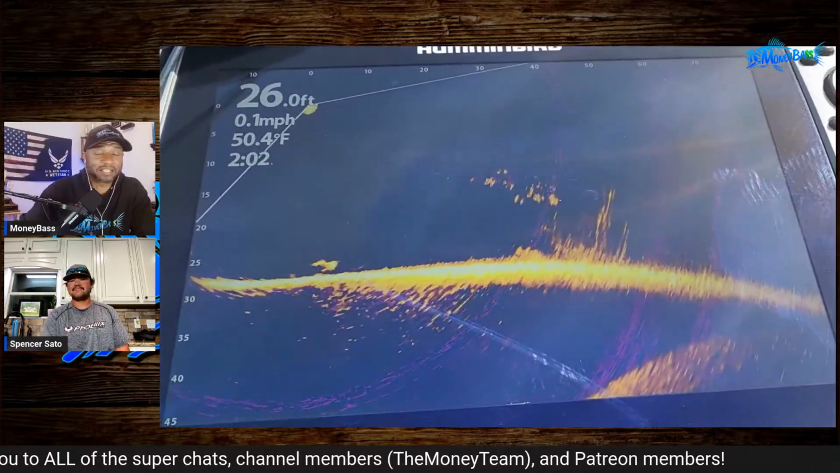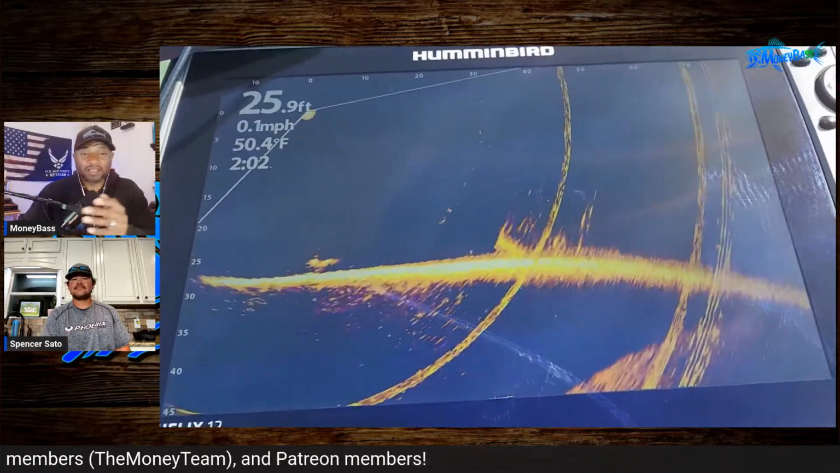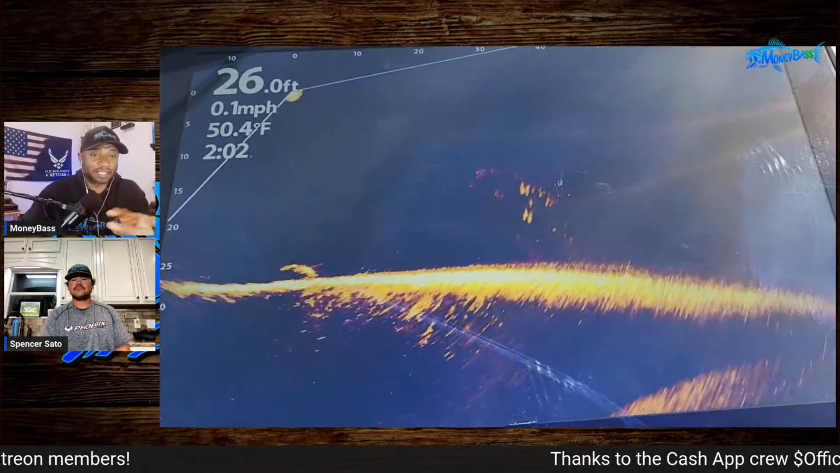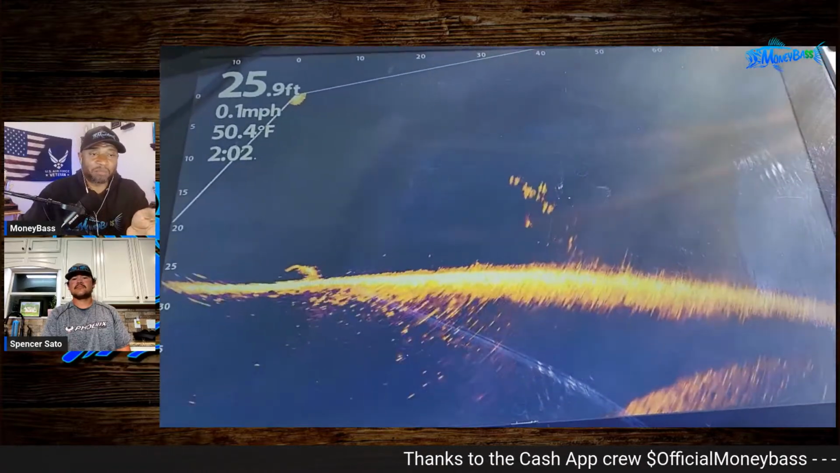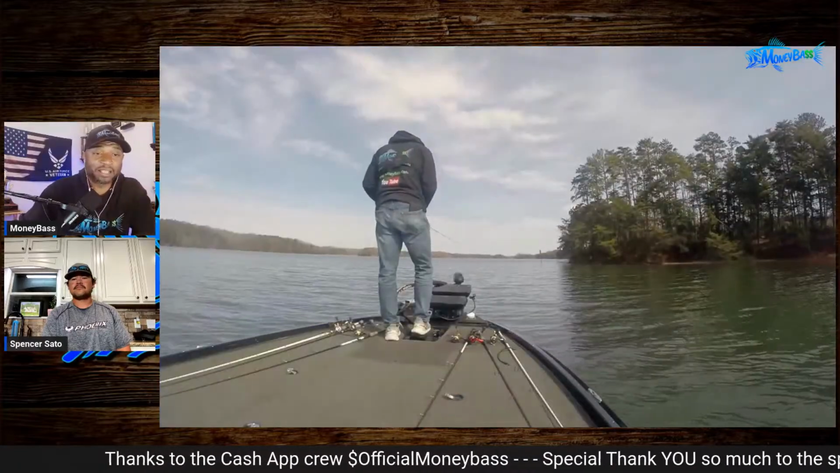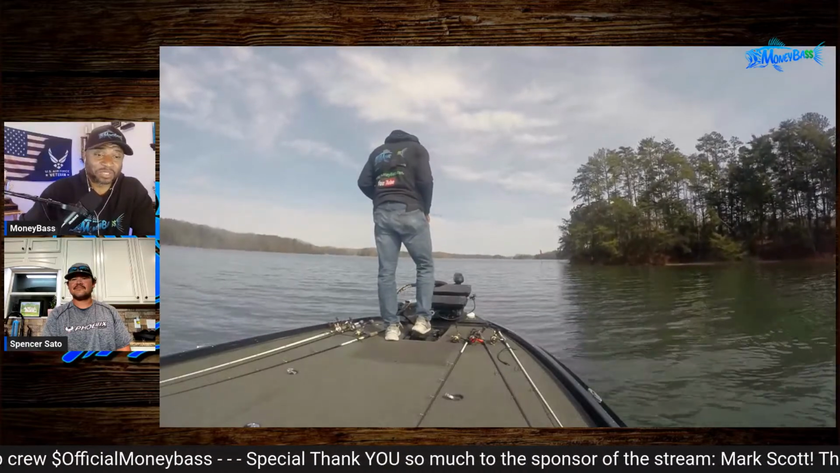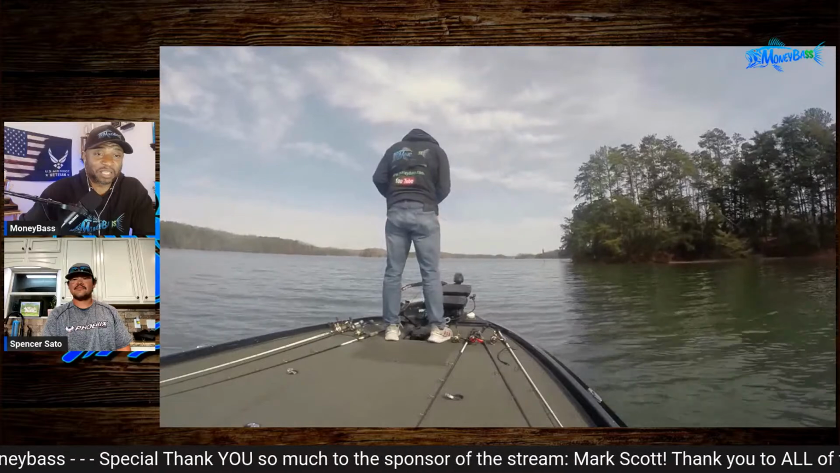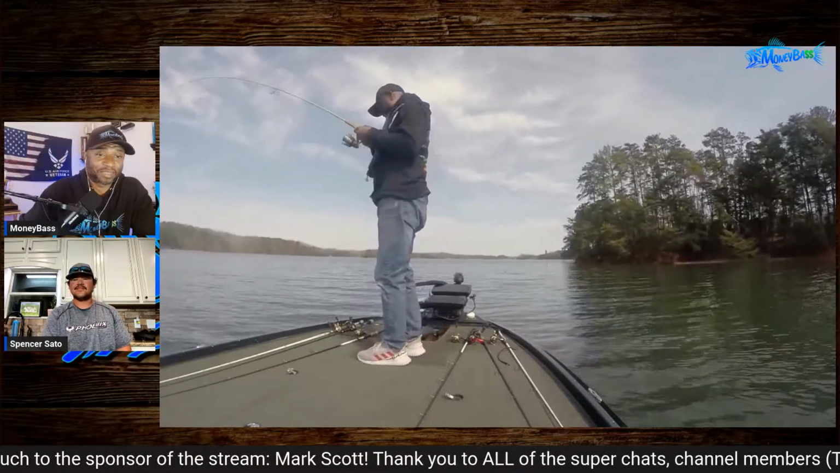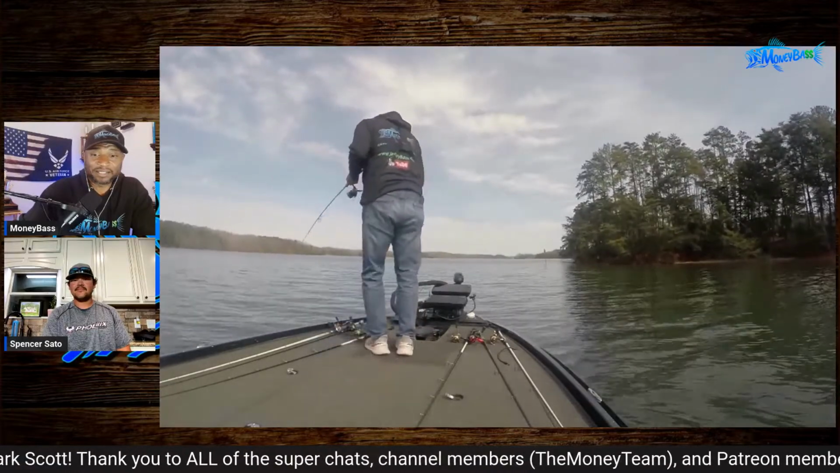So I could not get them to commit to swimbaits. I was going to try a spybait, but I did end up catching one of these fish on a drop shot. It was probably around that 2 pound range, could have been a little less than that. Actually, this is me right here with a spoon, whenever I went on top of fish like that, and I ended up catching one of them. So I guess we can just watch that real quick. There you go. All right, let me go ahead and put the volume in so you guys can hear that.